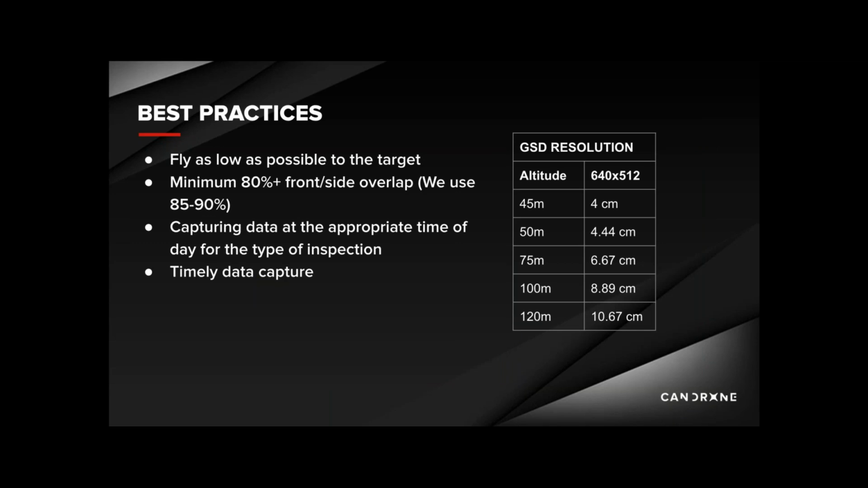Some of the general best practices for thermal mapping are that you want to fly as low as possible to the target. This will help to reduce the atmospheric conditions from affecting the overall accuracy of your data. Obviously, as you fly lower to the object, your data acquisition time will increase, so you need to use your judgment in terms of efficiency of your data collection. As noted earlier, thermal camera resolutions are much lower compared to RGB cameras. According to FLIR, you need 3x3 pixels on target for qualitative detection and a minimum of 5x5 pixels to measure an object's temperature accurately.